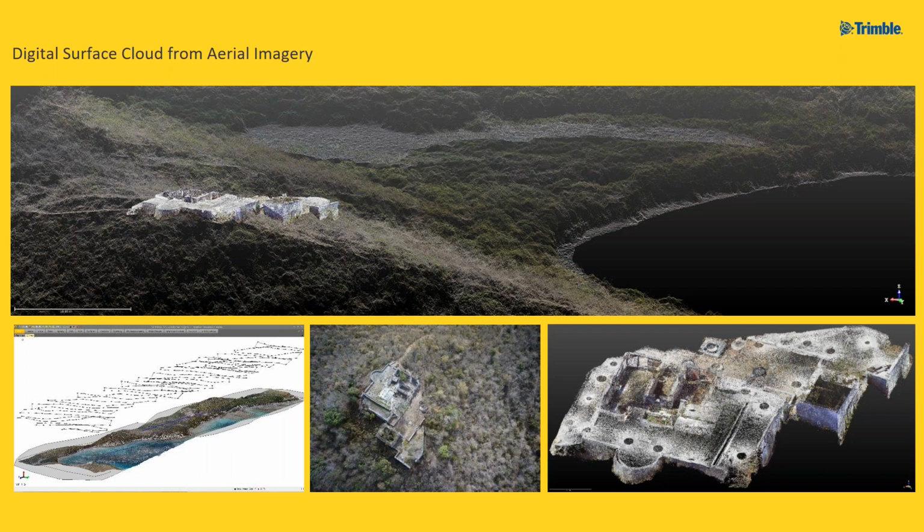But we could then take the surface model along with the point cloud essentially that was derived of the master's house and use that to register laser scan data that was taken on the ground. So you have very high accuracy, high quality laser scan data inserted into the context of the entire mountainside.